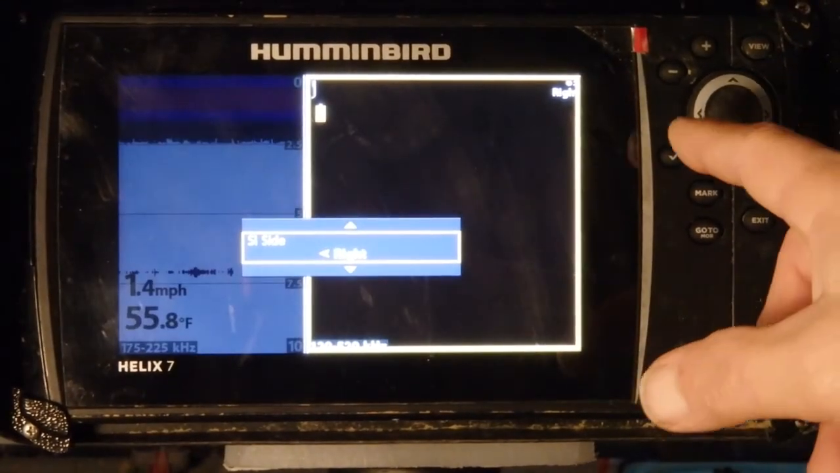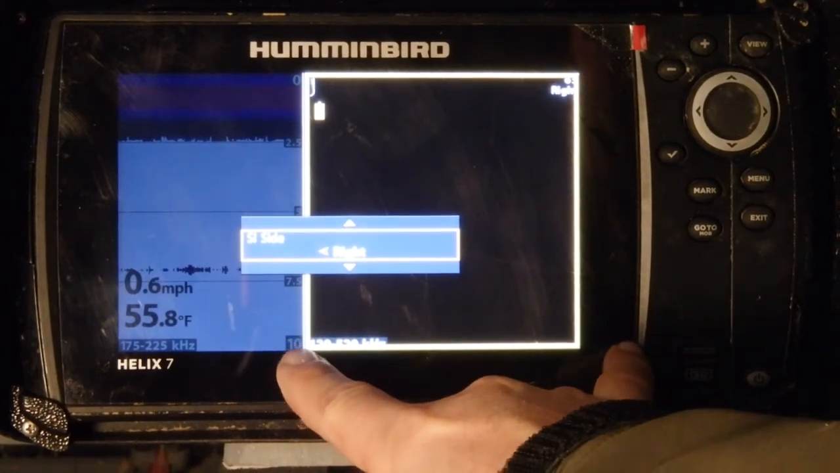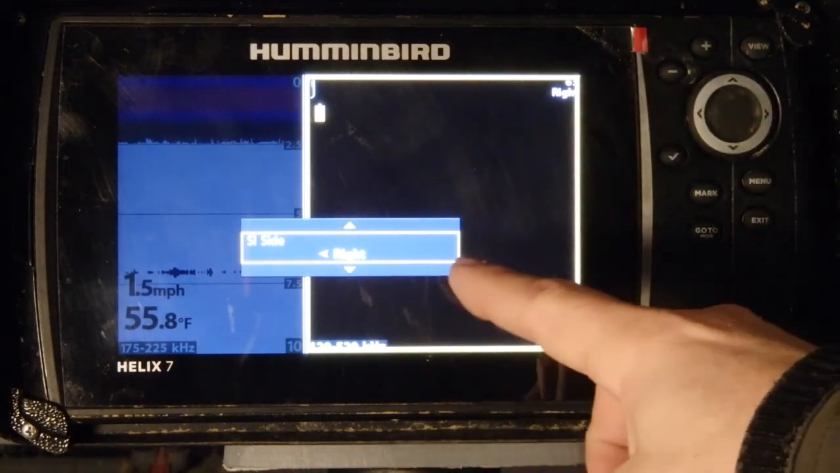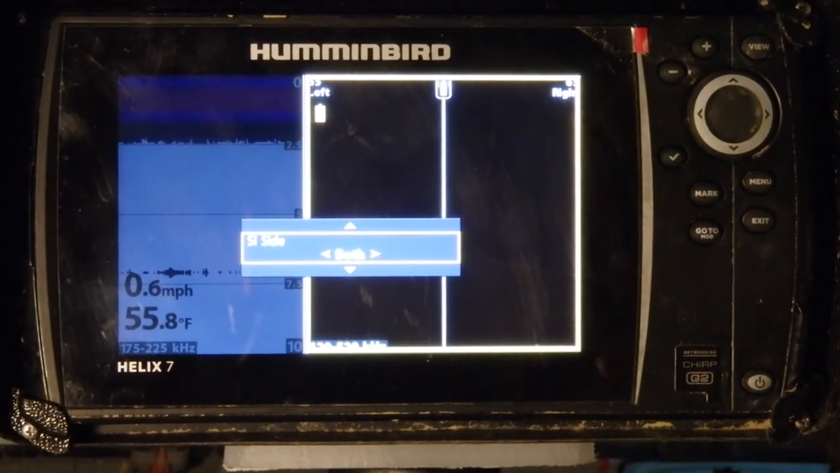Sometimes I'll just turn it to the right side, so it's just showing you the right side, and it gives you the whole viewing area right there for the right side, so you can get a much better view of the right side. So a lot of times I'll do that when I know I'm cruising a bank that has a bunch of trees on it. I will just cruise with just the right side so I can get a really good view. I don't have to squint. Now if I'm just cruising around, it's on both.